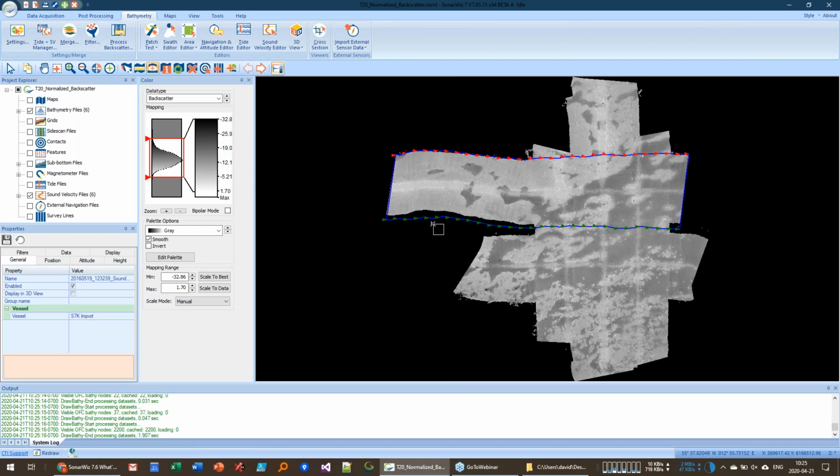The advantage is that the positioning is extremely good between the individual lines. I've got probably 5 or 6 lines here, and as you mosaic this across, you can see really clean mosaics as you cross over the lines. There's very little rotation, and good positioning.